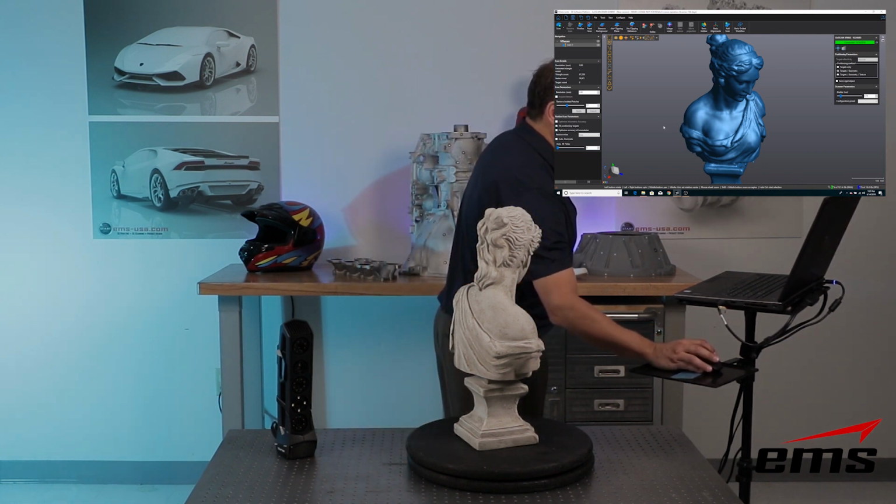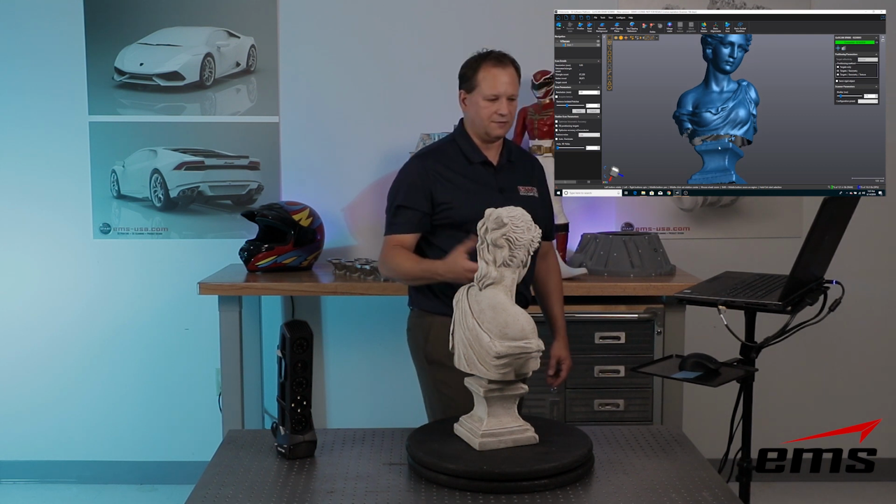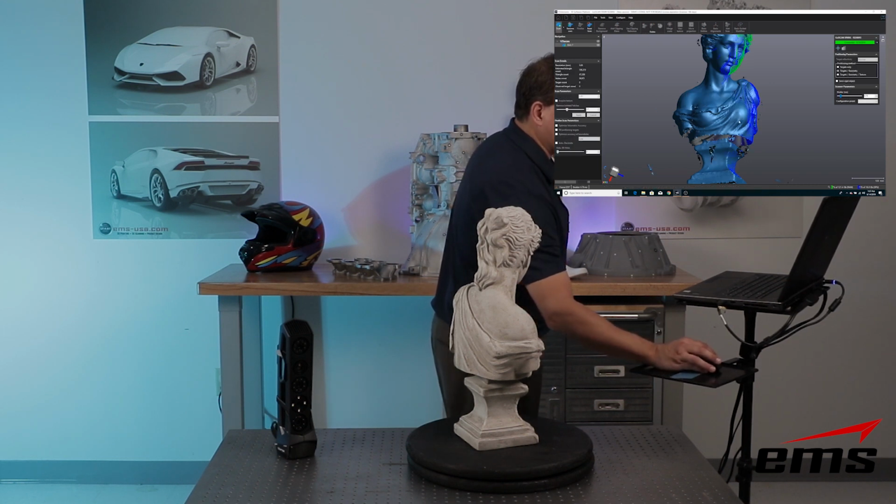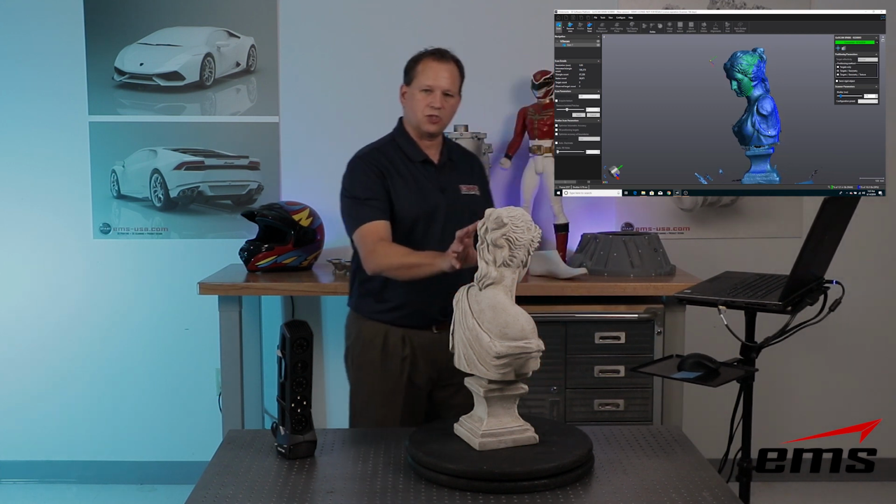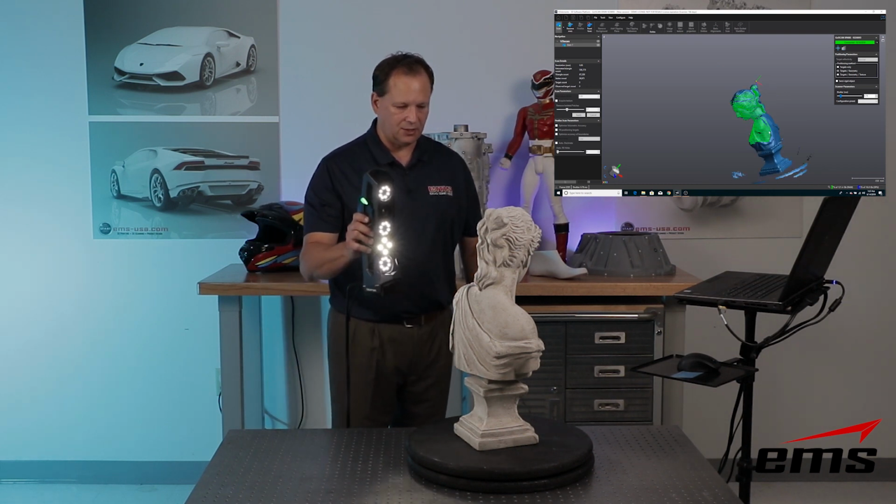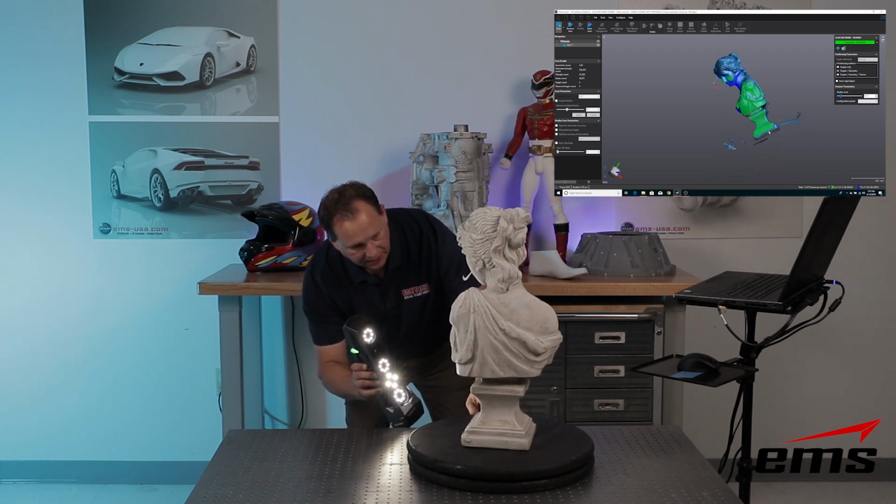Now, we notice here there are some spots we haven't scanned. We can always go back and hit Start Scan and continue scanning. And again, it's going to show me where we left off. So I can either try to grab back onto that place or reset to a different place like we did last time. You can see how quick it is, and then I can go down and try to get into those areas.